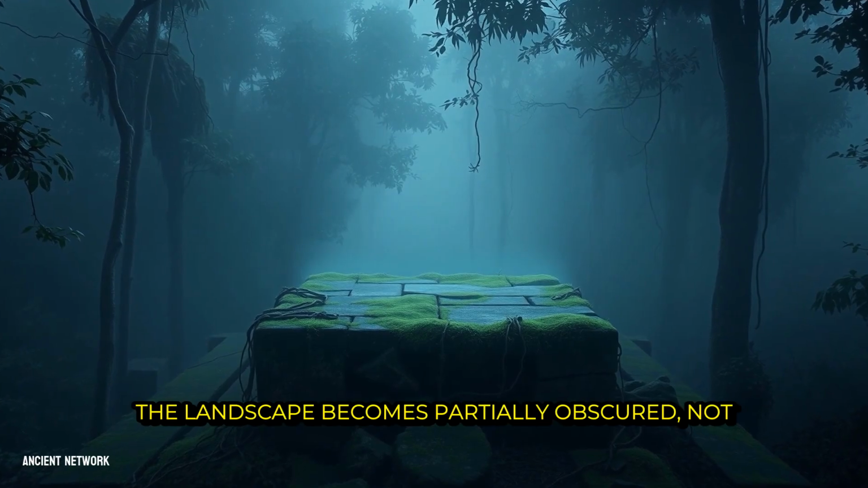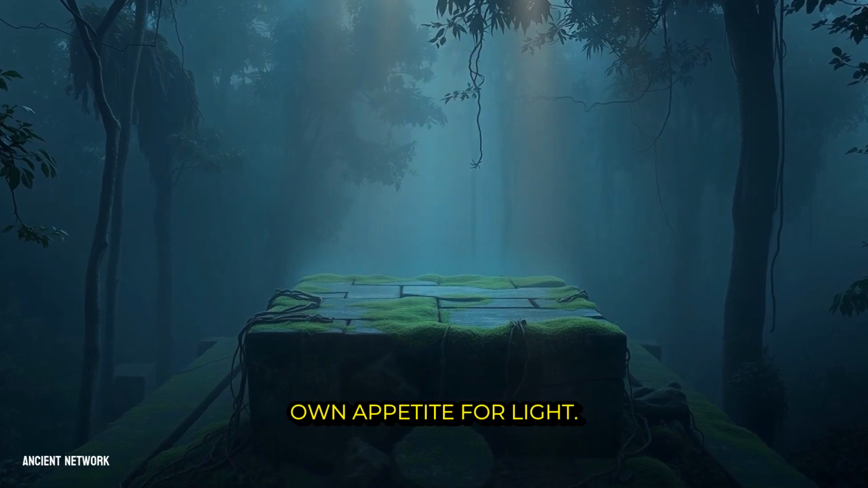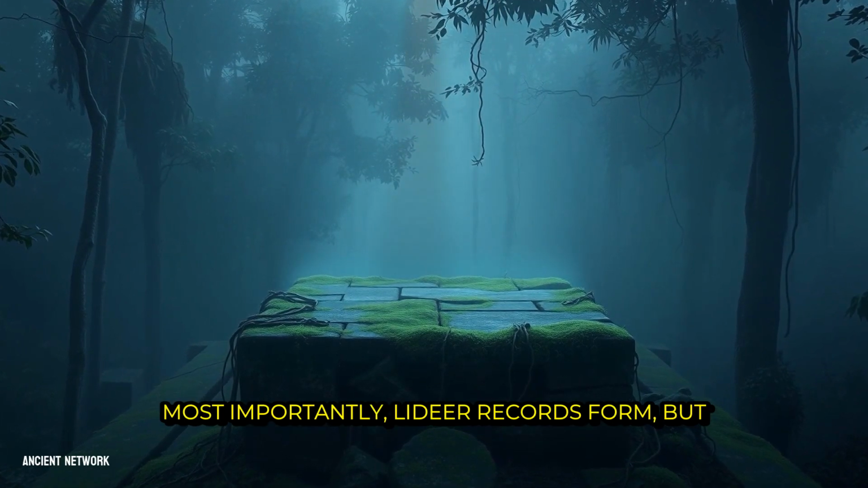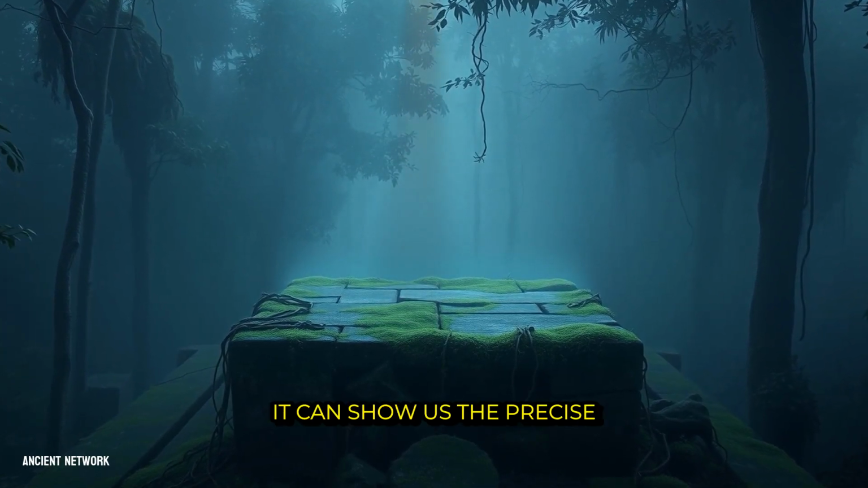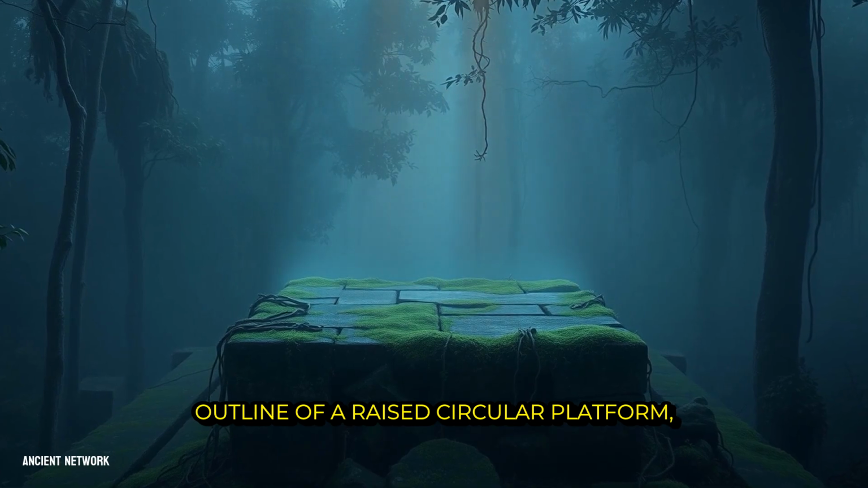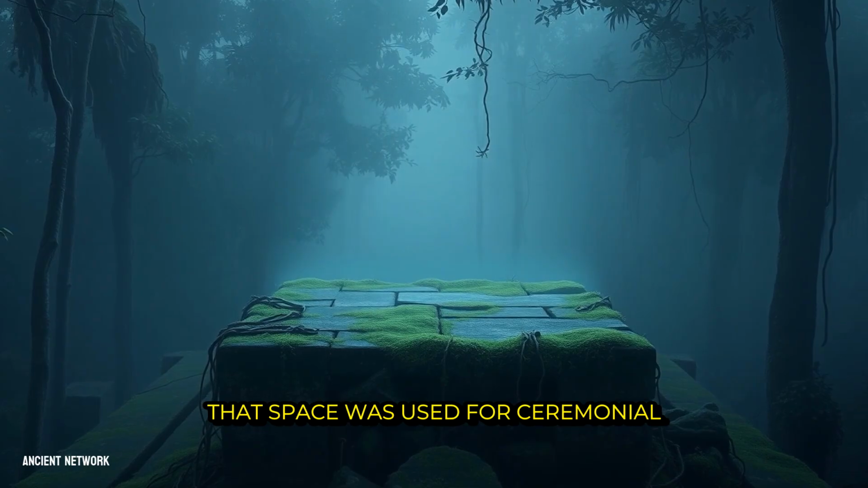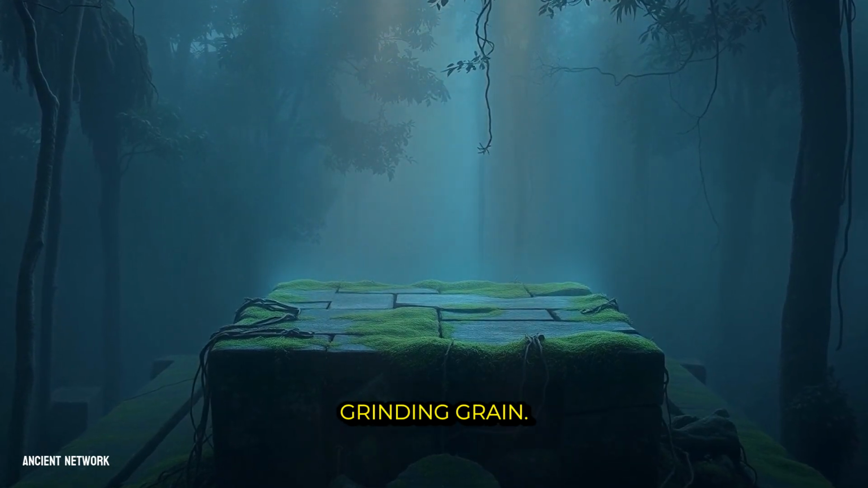The landscape becomes partially obscured, not by trees, but by the ground's own appetite for light. Most importantly, LiDAR records form, but it is silent on meaning and culture. It can show us the precise outline of a raised circular platform, but it cannot tell us if that space was used for ceremonial dances, for community gatherings, or for grinding grain.